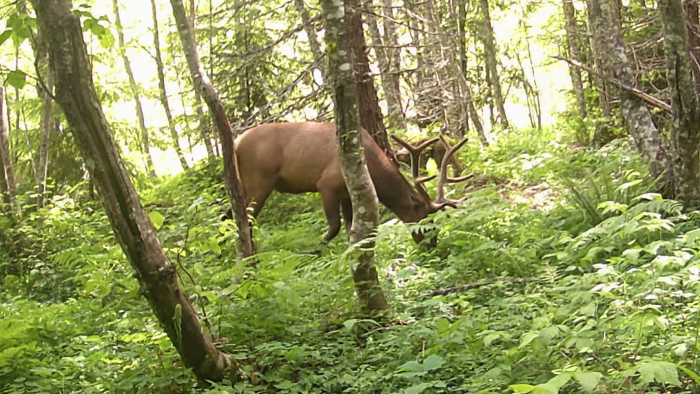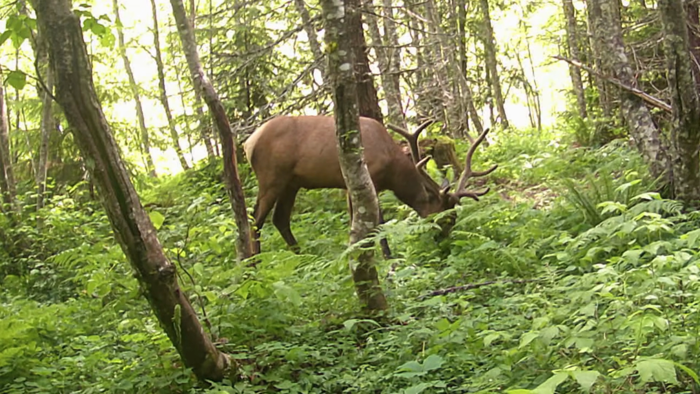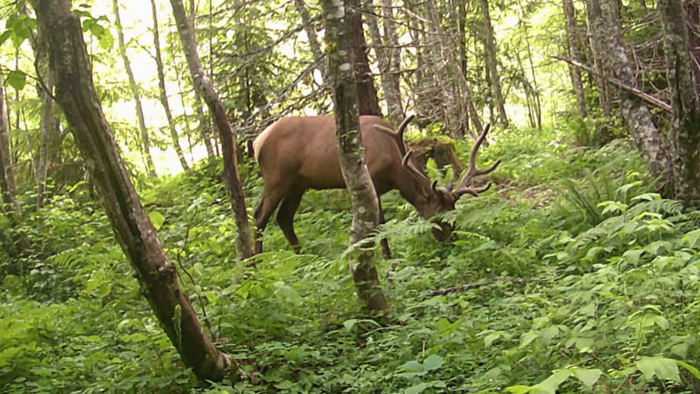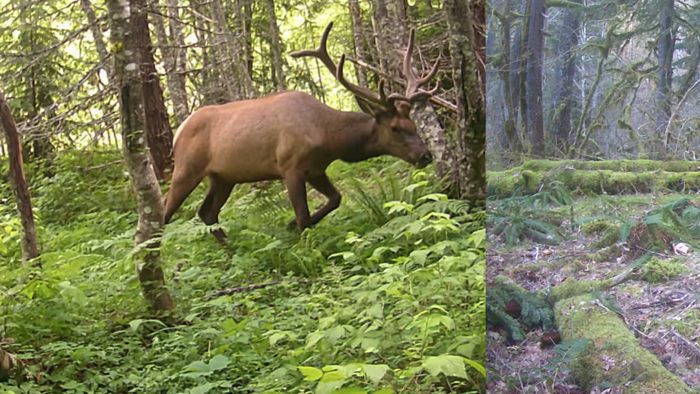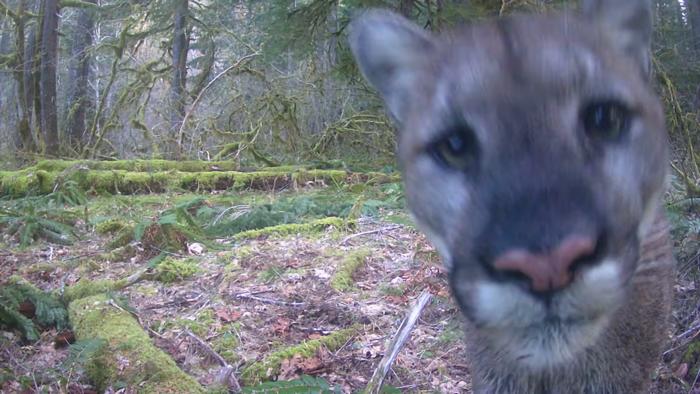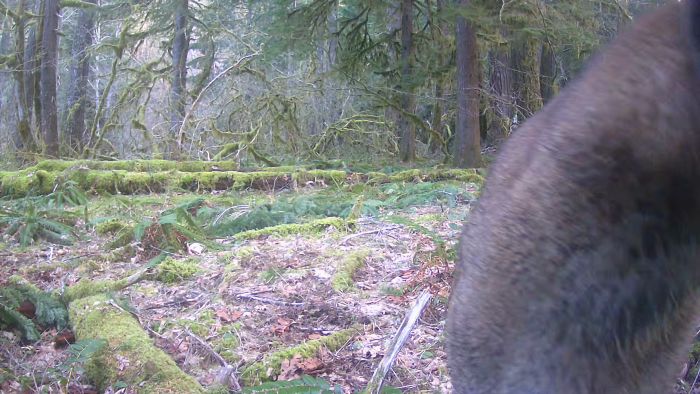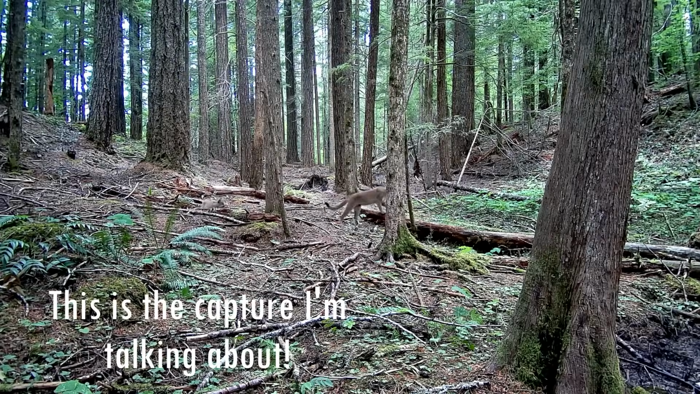But it's kind of nice to have something that you see really, really small way out there coming towards the camera, and then all of a sudden it comes right up to it, maybe even sniffs it or checks it out, and then moves on. So what I have to say about that is keep that in mind, but buy more cameras and set 2 or 3 up at different angles. What you'll find is you may have 3 or 4 around a waterhole, for example, and only one gets the animal that comes slinking through.